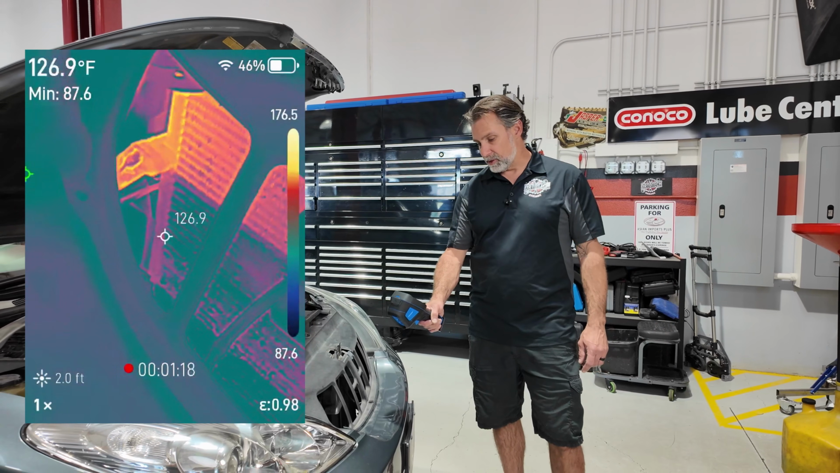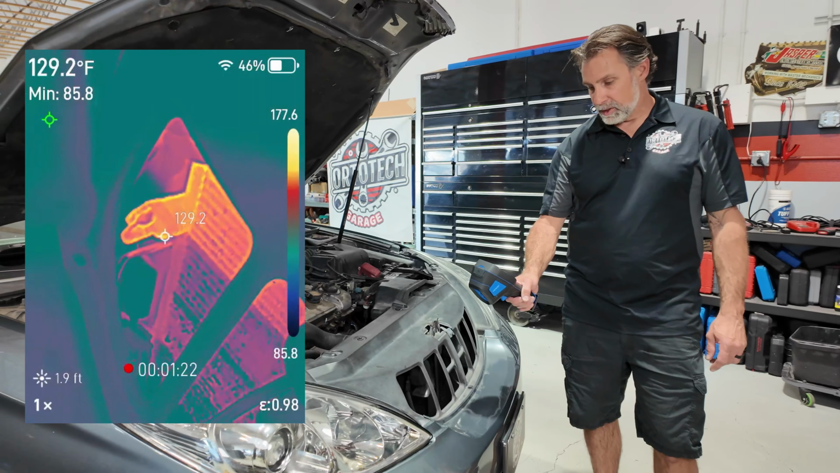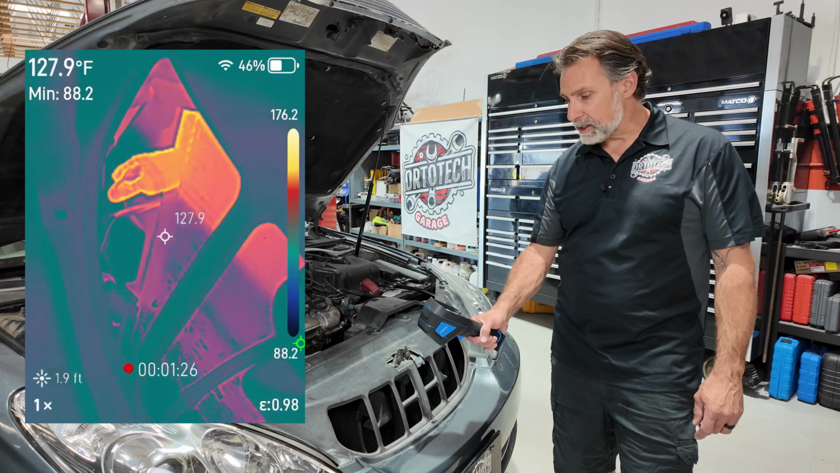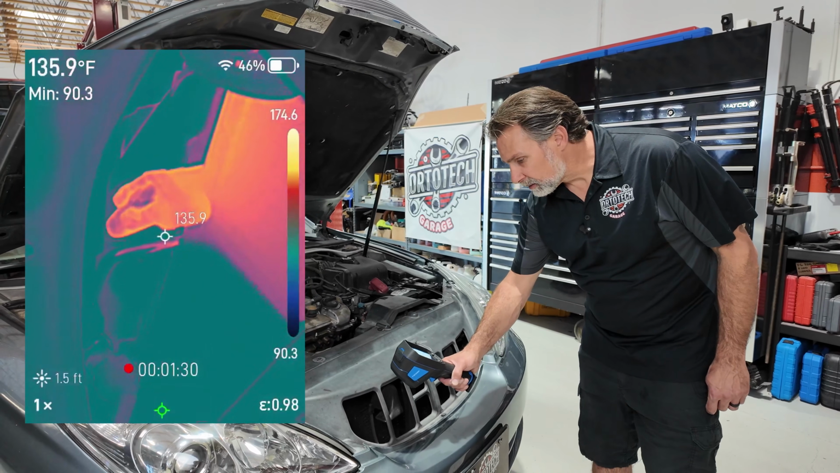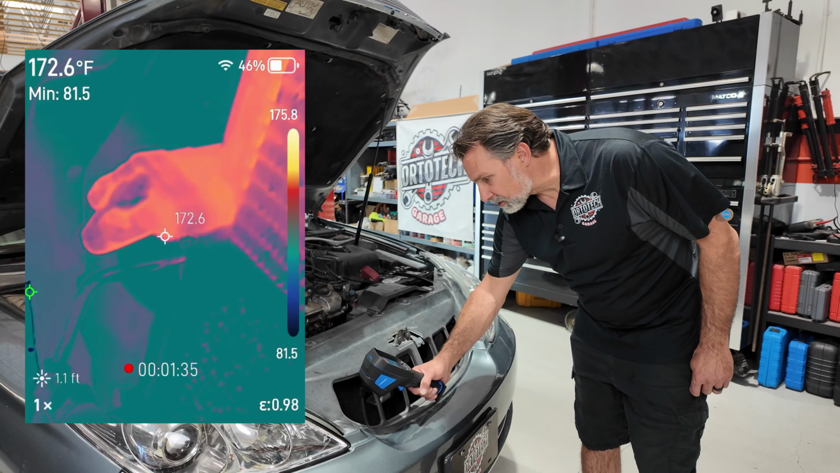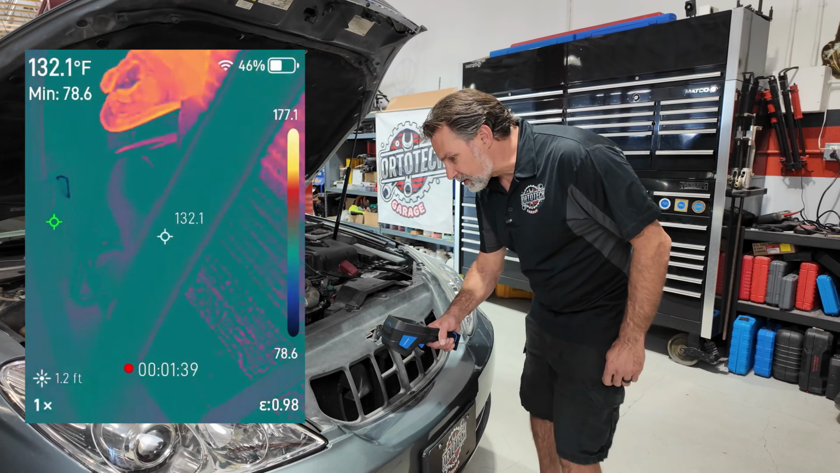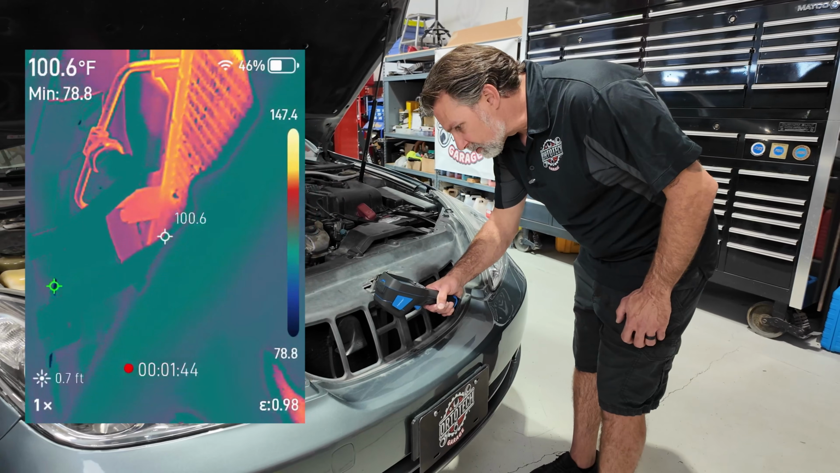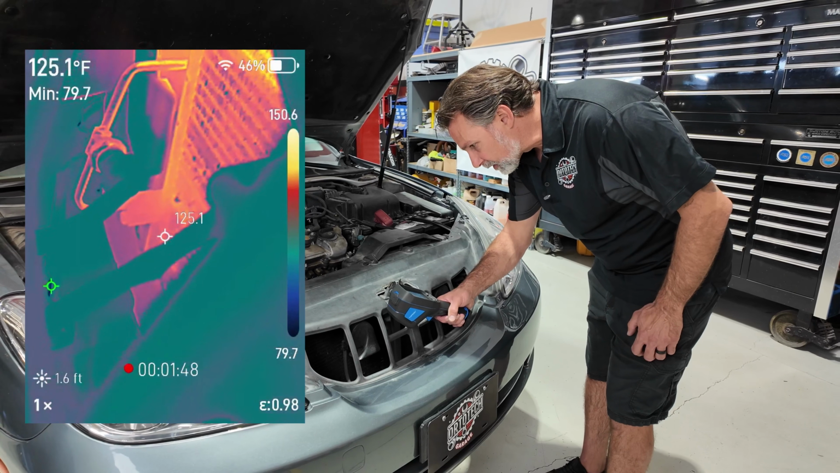And I'm going to show you the fitting. Here's the inlet fitting that we're looking at with this tool. Right here is the inlet fitting. If I can get a good bead on it, maybe we can get the temperature on there. So you can see it's about 172 degrees or so it's spiked up to. And then if I go down here, this is going to be a little trickier to get, but you can see the outlet temperature is maybe closer to 115 degrees, 120 degrees, okay?